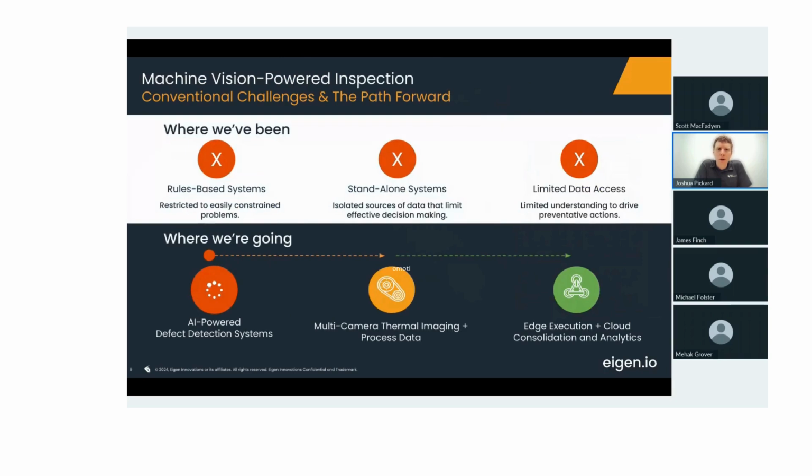I'm going to briefly cover where we've been in terms of machine vision and where we're going at Eigen. Conventionally, machine vision systems are rules-based systems that are really restricted to the types of problems that you can easily constrain with rules. Can I set a lower limit on my temperature, an upper limit, that sort of thing.